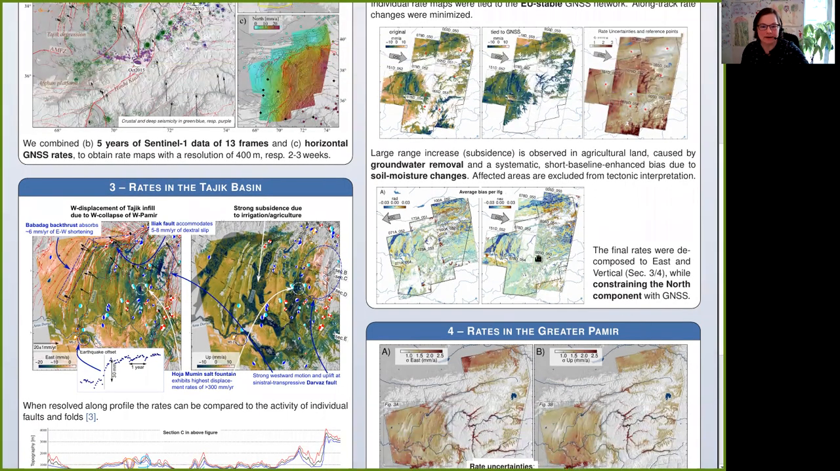We then tied the rate maps to a stable European reference frame by fitting them to the regional GNSS rates, so GPS rates. At the same time, we minimized along-track frame overlaps. In a second step, we decomposed the line of sight rates into east and up by constraining the north with the interpolated GNSS data.